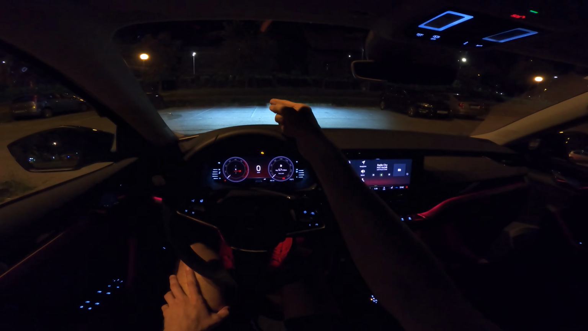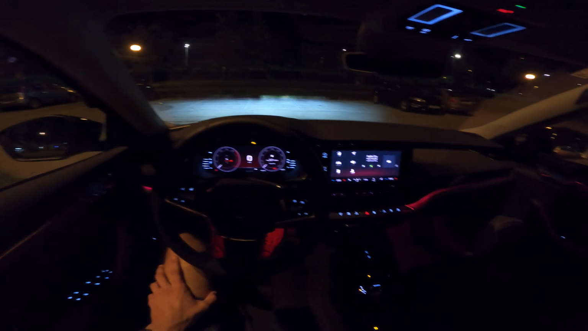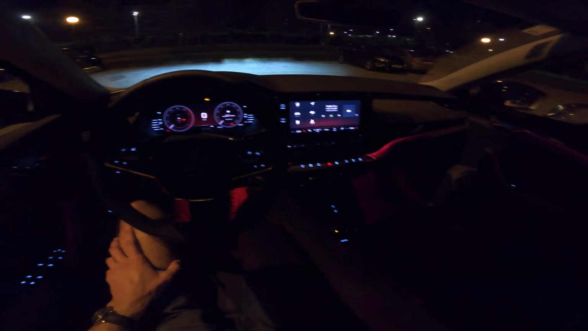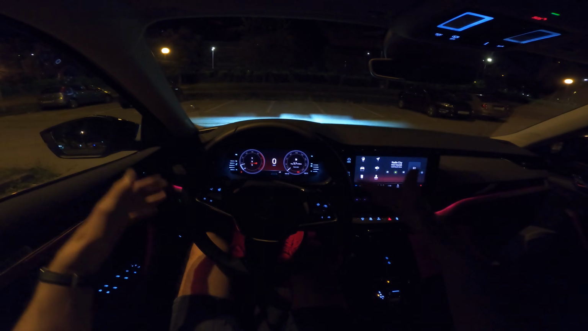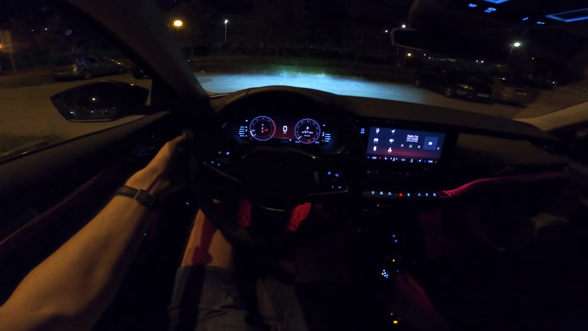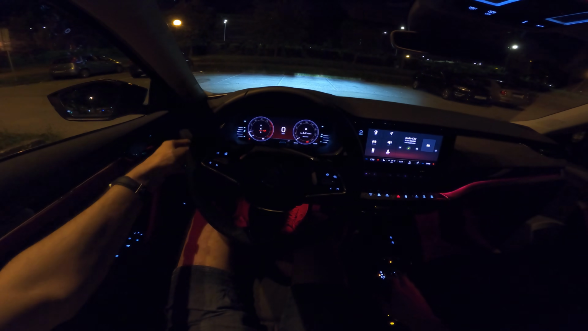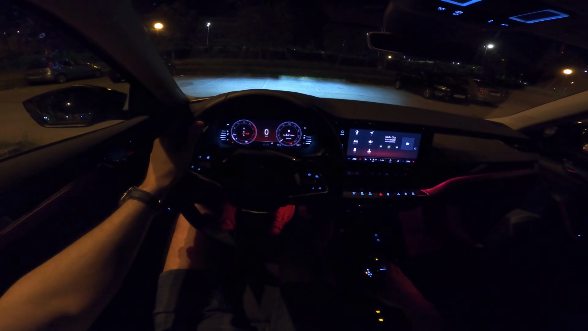You also have the heads-up display. I'm not sure if you can see it from this camera angle, but it's there. It's very vivid. It's good. So engine on. You can see the automatic lights, and if I press here, you can see now that little logo says automatic long beam.